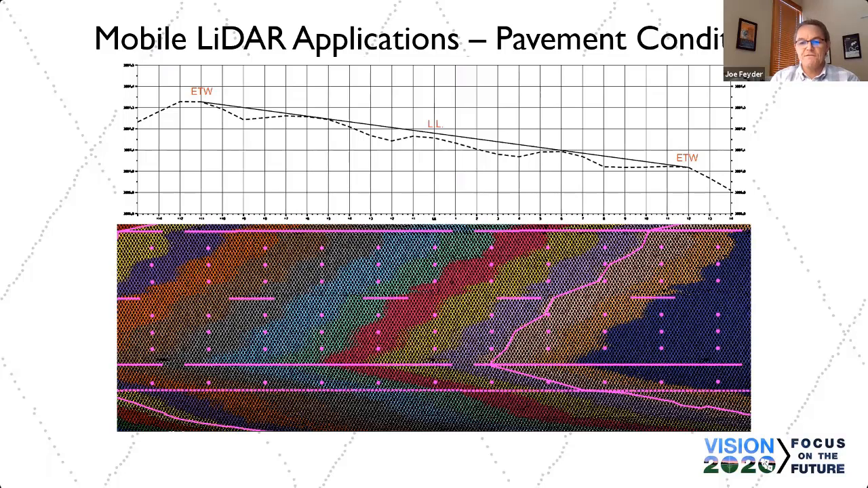However, you'd never see it without LiDAR. Even with 1/2 foot contour mapping from aerial or boots on the ground, you're going to pick up the edge of travelway, the lane line, and the other edge of travelway, and it's going to triangulate across, and you're going to get nice smooth contours, which is not the case in this scenario.